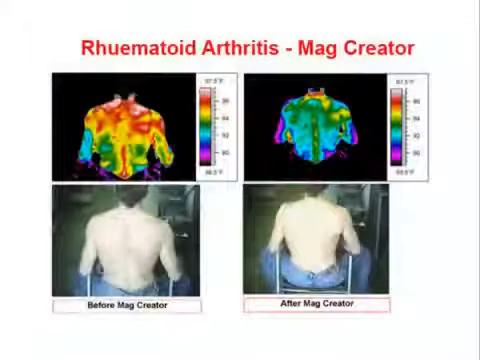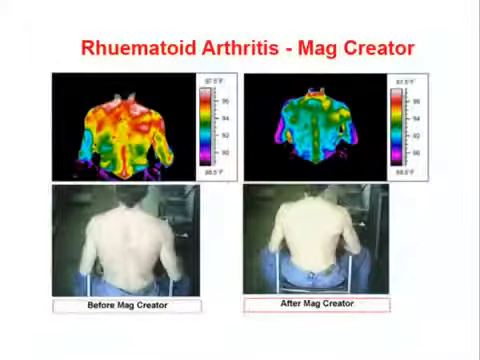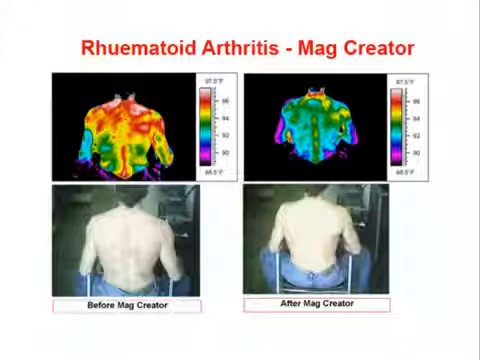I just wanted to see the effect on his spine. You can see in the after image the reduction in inflammation. You can see that the backs of his arms are the same temperature again, same colors. It's remarkable to see what a magnetic influence does to a magnetic body.